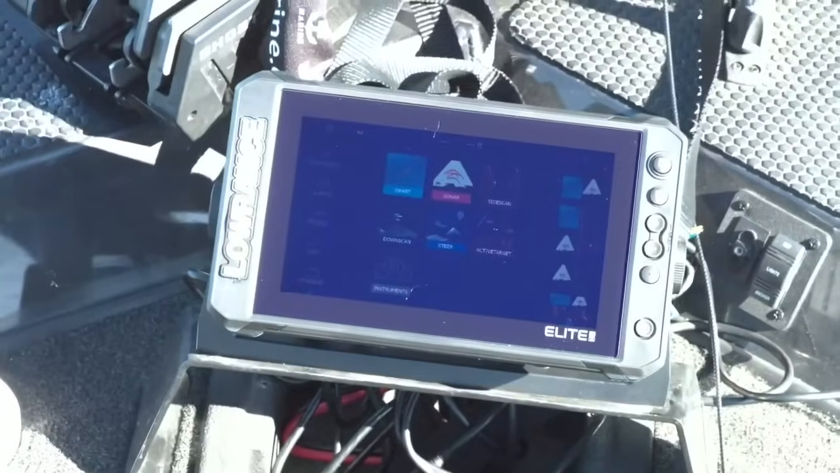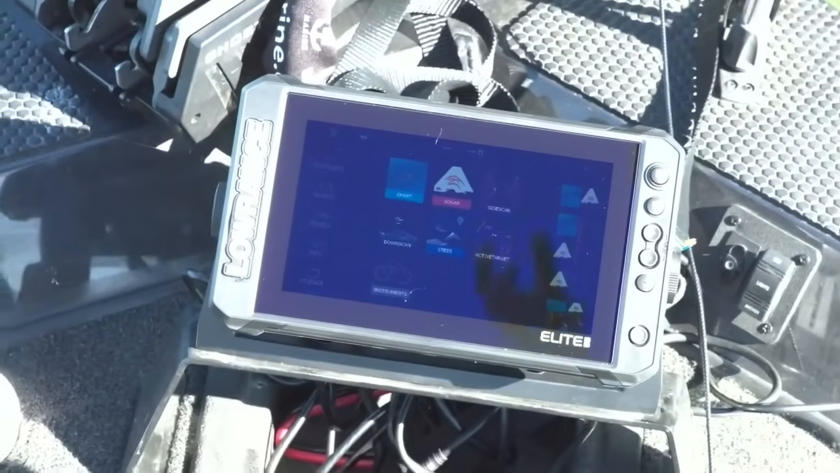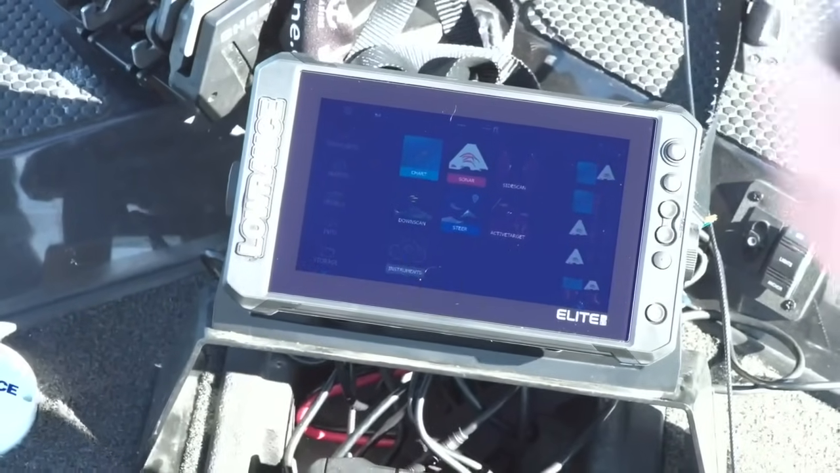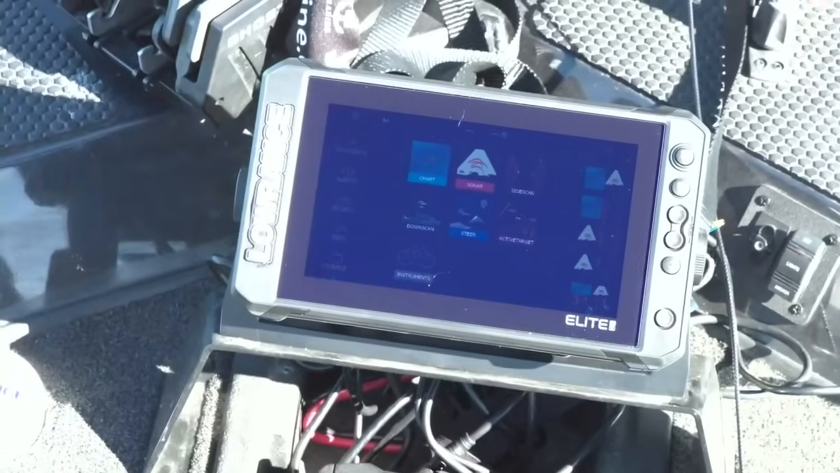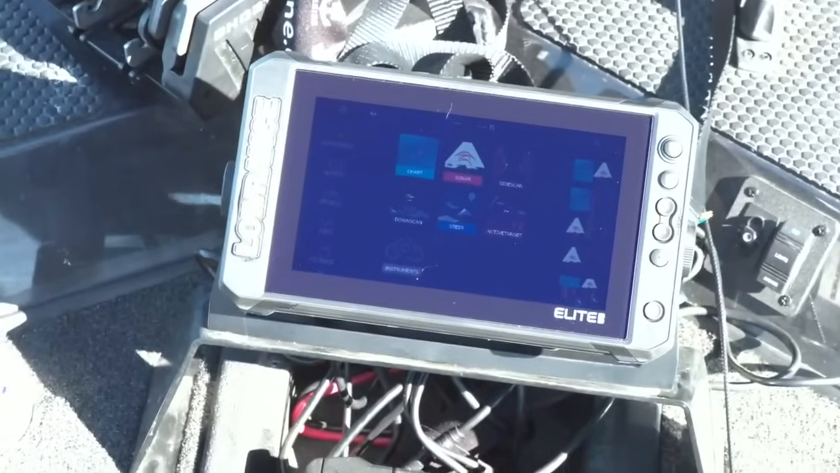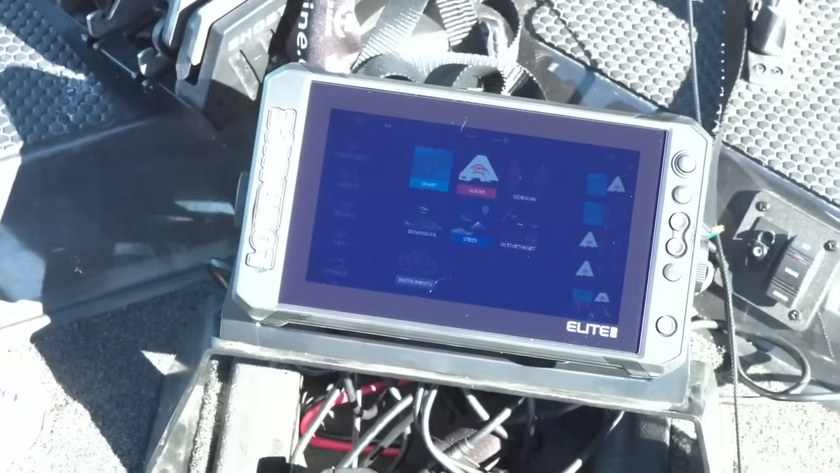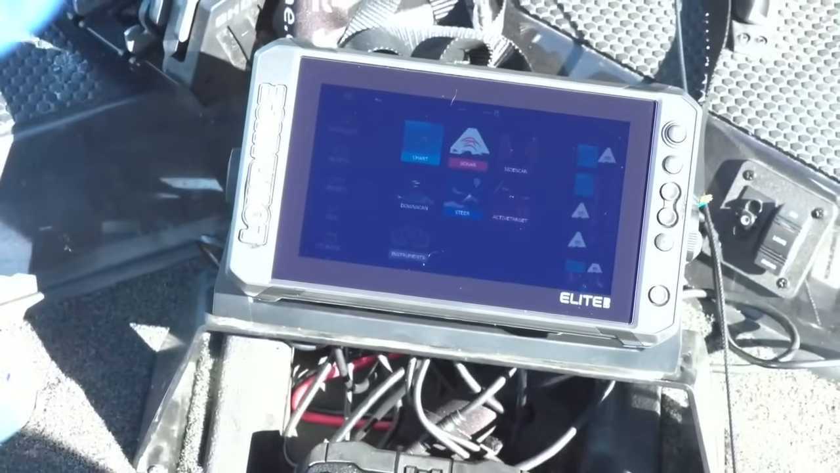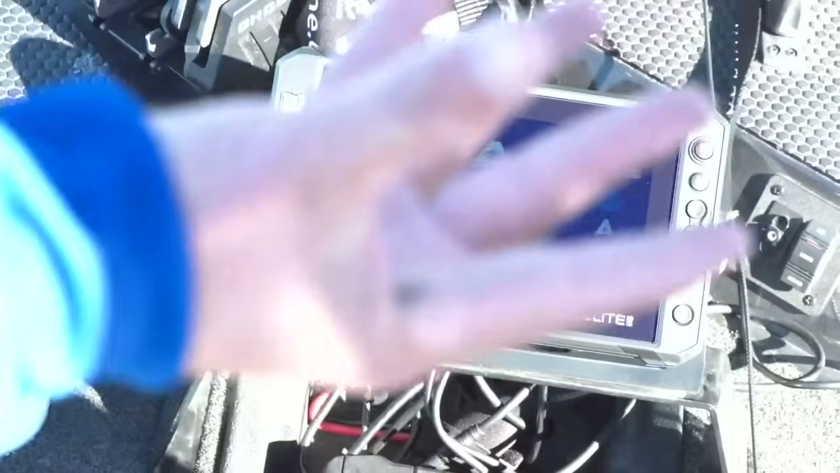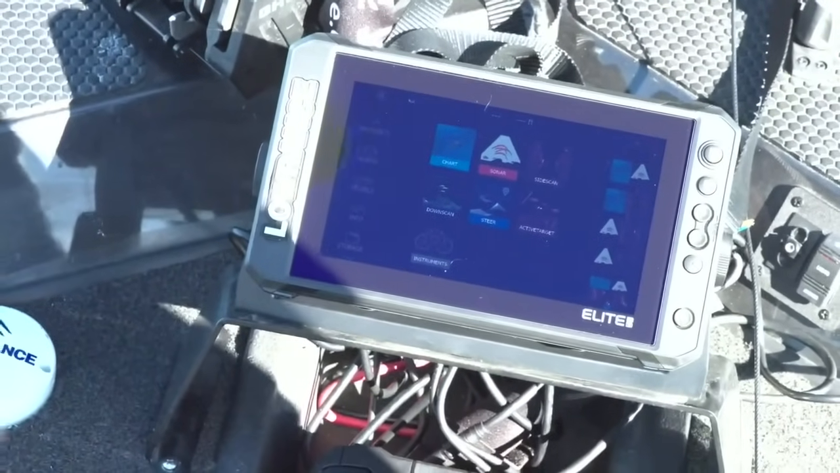Yeah, so we've got this Elite FS. It's networked up to Jordan's Ghost trolling motor here, so we have total control over that as well. I'm sure you use that all the time. Yep. But then the fun bit is we actually have it networked to your Active Target as well. Right. Exactly. It's great for crappie guys, for people that don't want to have a 12-inch unit like you were saying, this is the perfect setup.